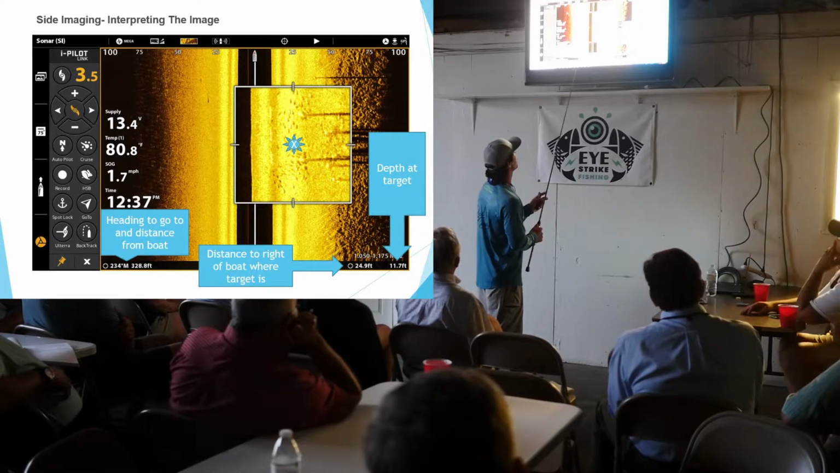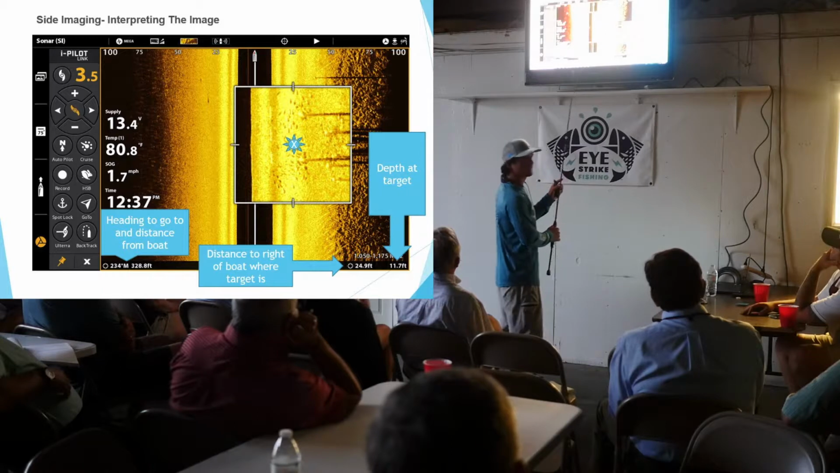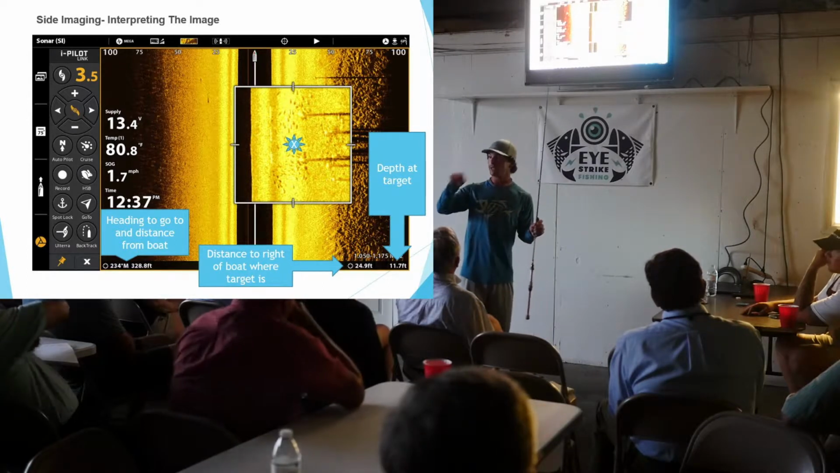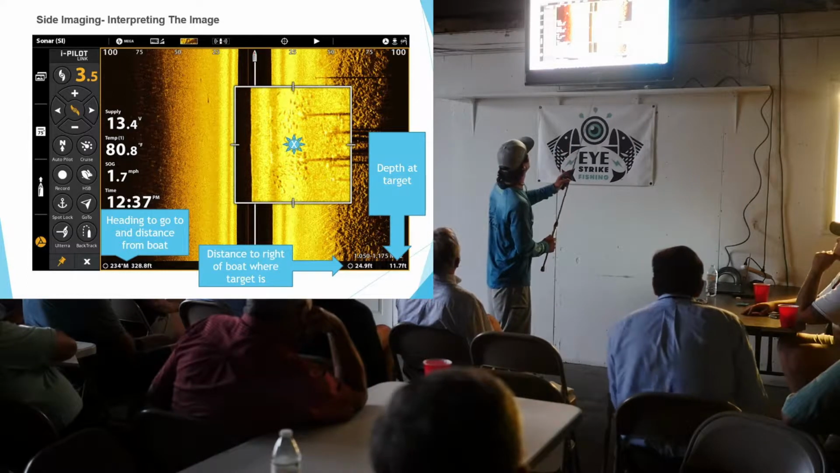So I saw what I thought were fish, because as you guys can see, these little marks here are not as distinguished. If I was zoomed out, they're very tiny. So I was like, that looks suspicious. So I clicked on it and I zoomed in on it. And then that's my zoomed in image.